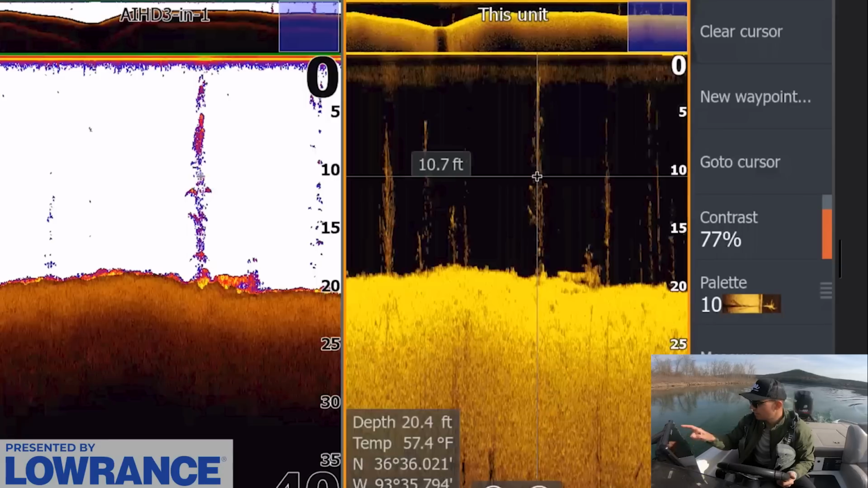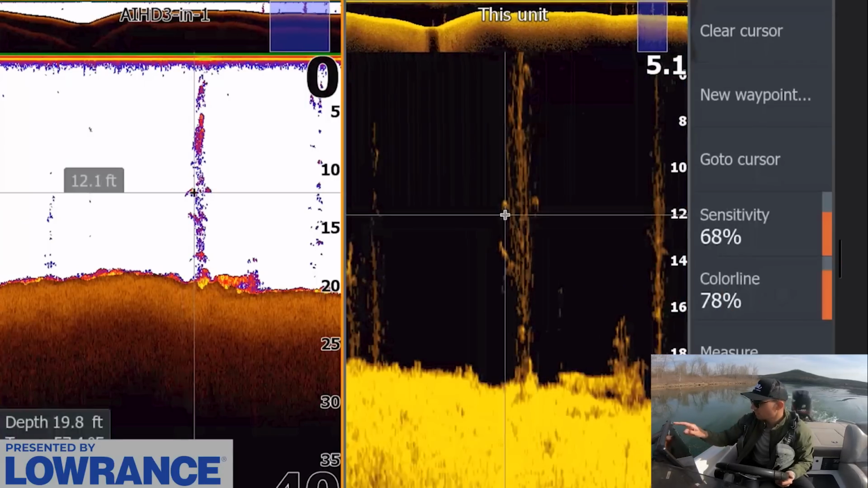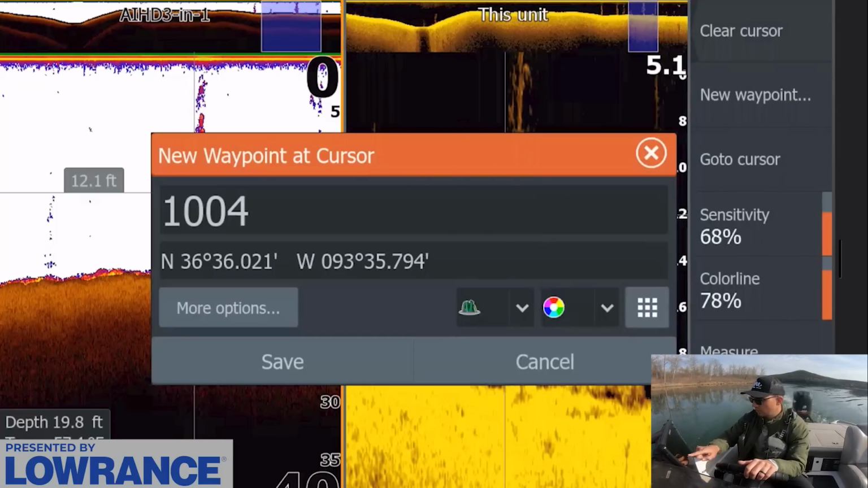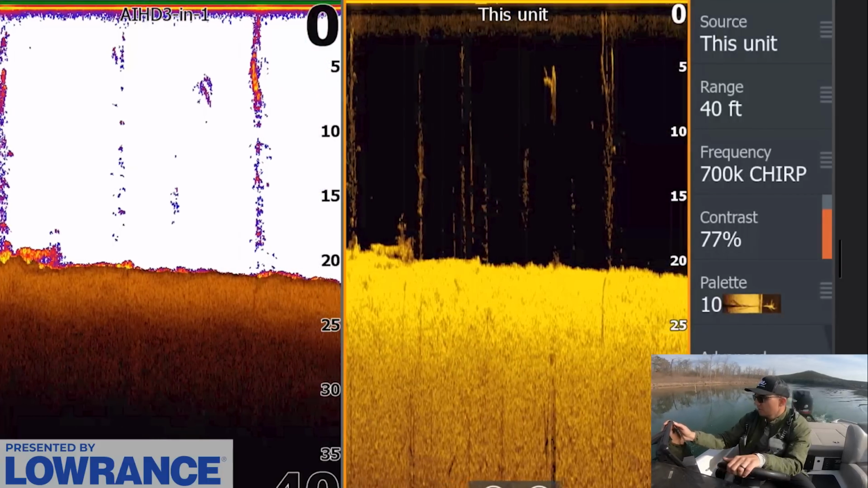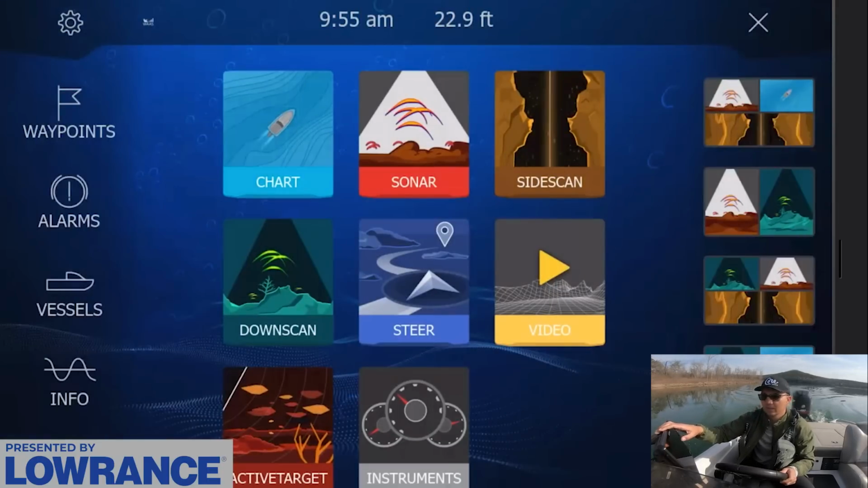In that tree right there, we can see a dot, and we can see it on that. So I'm gonna mark that real quick, not try to run into anything. Let's get back out of here. I wanna see if there's more fish in these trees because we did see some. Let me pull this back up.